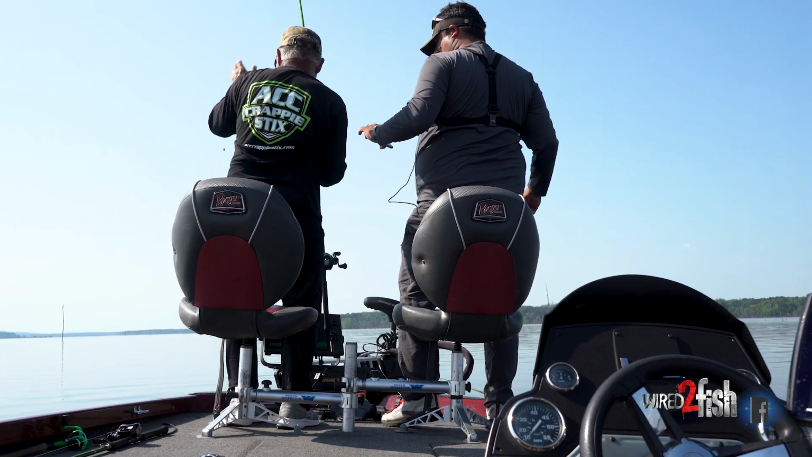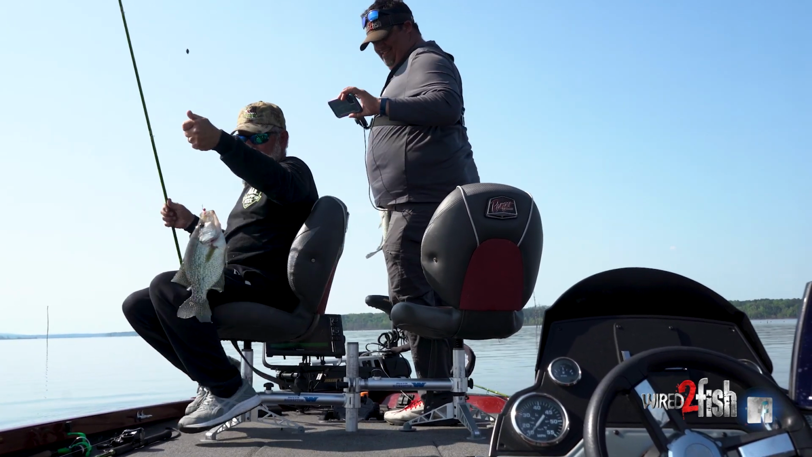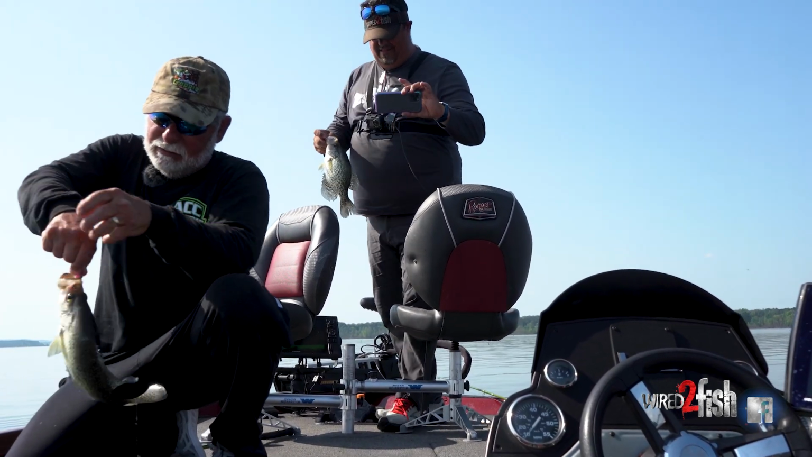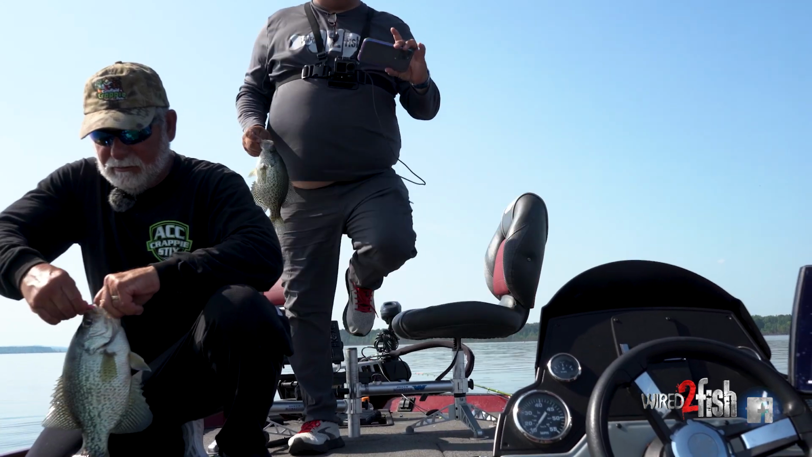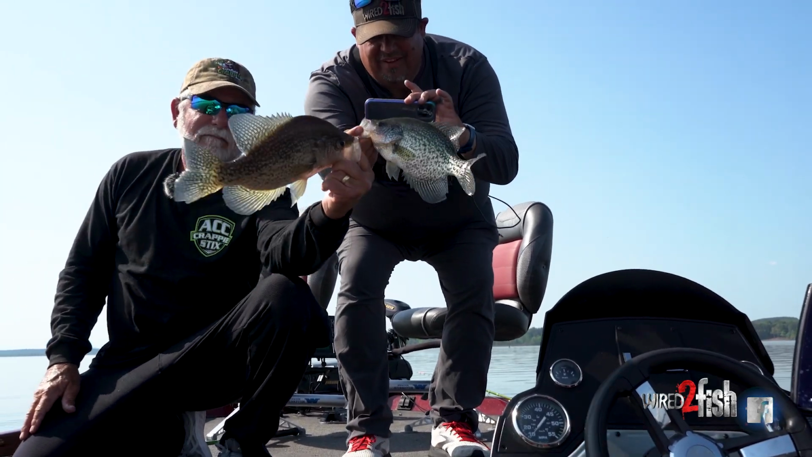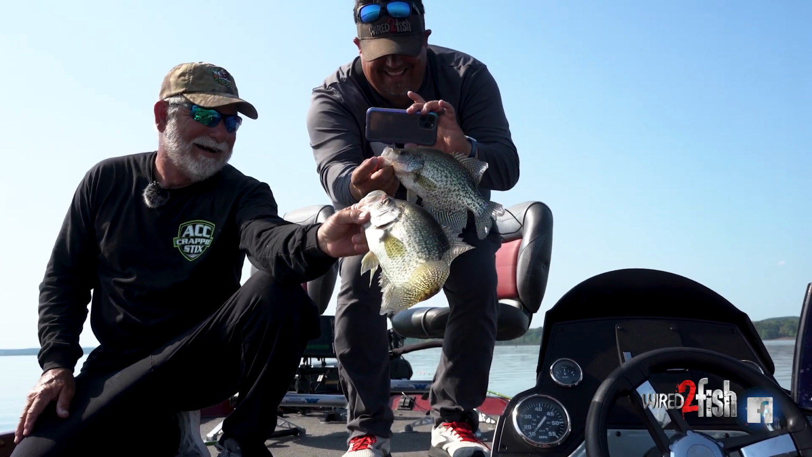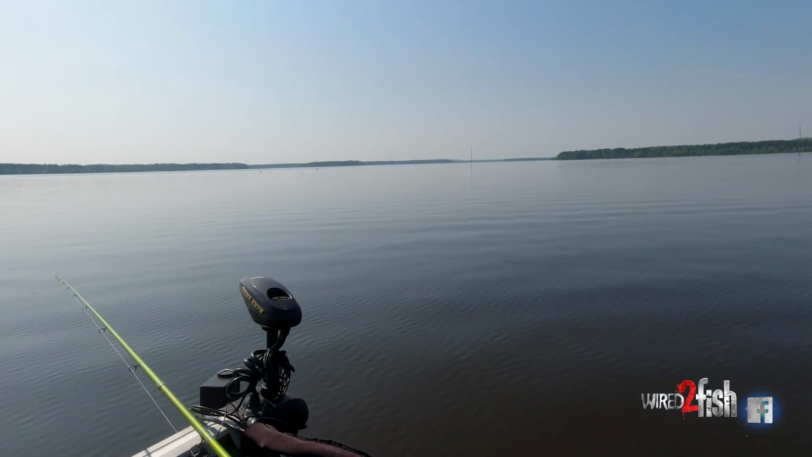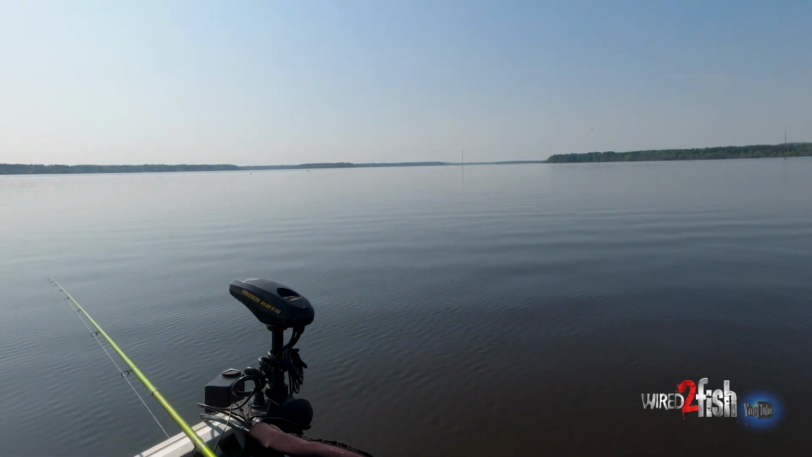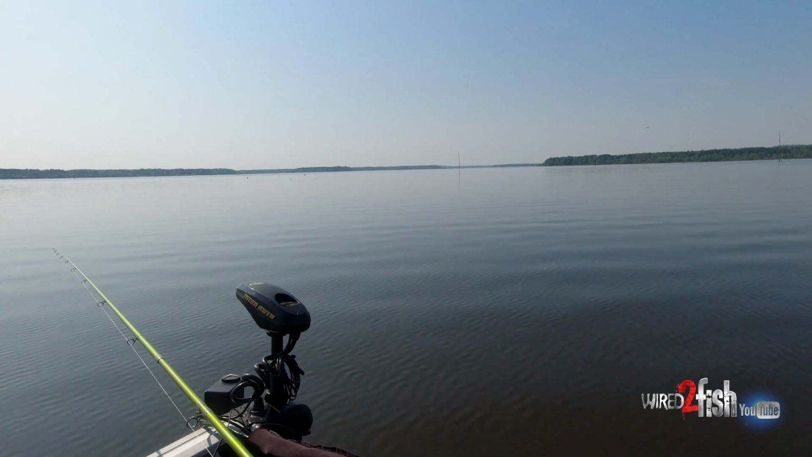Another big old hefty black. That is some fat blacks right there. Show it up to that camera, 'cause that one's running in the back. You know he wants it. Turn it around.